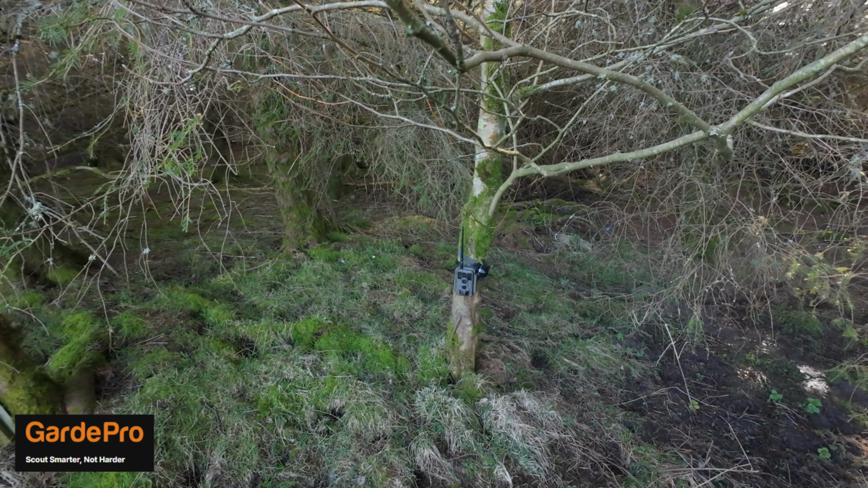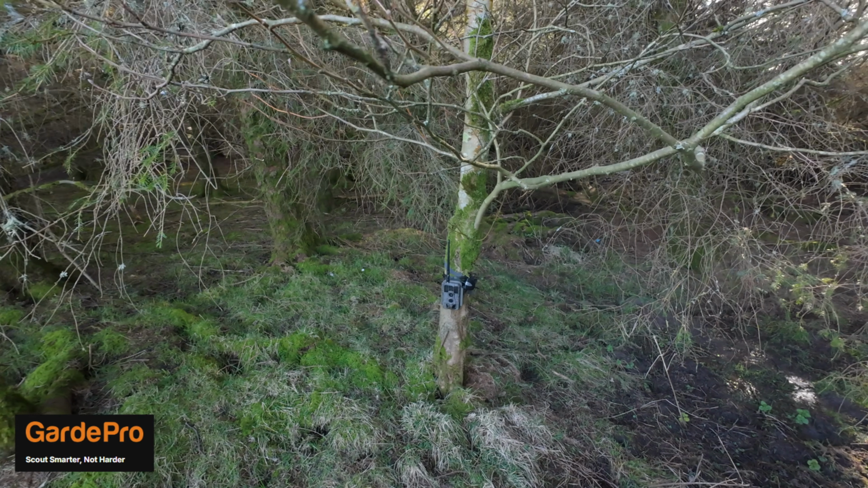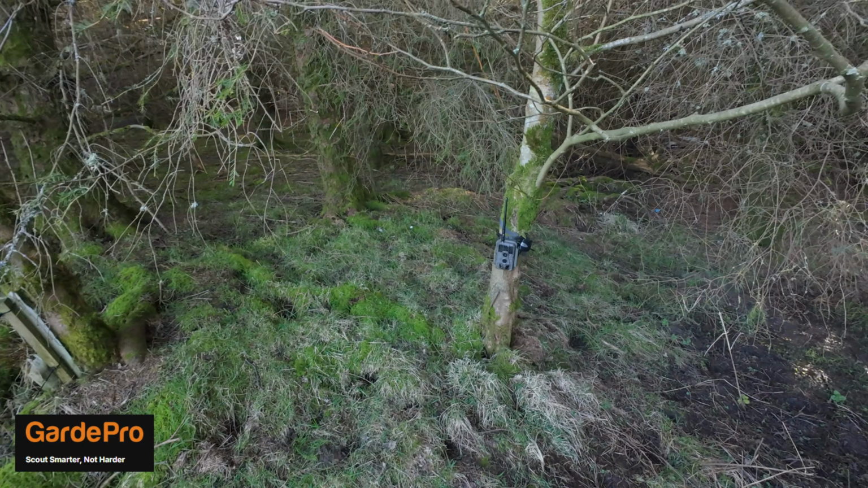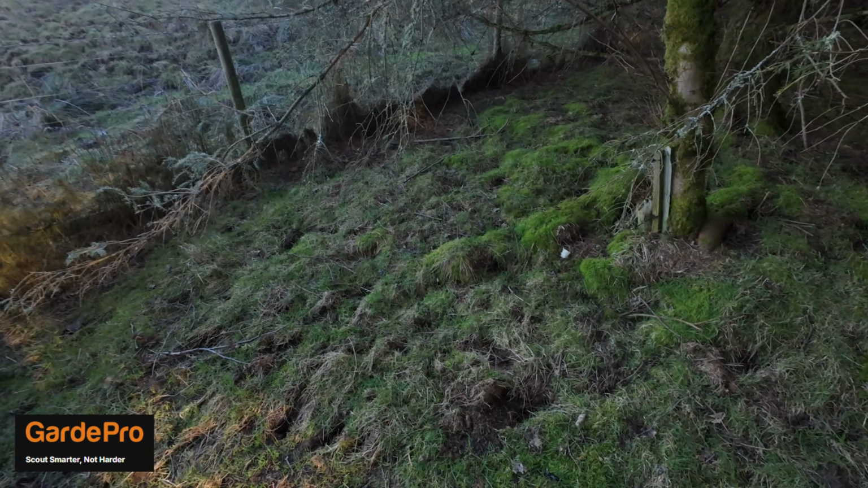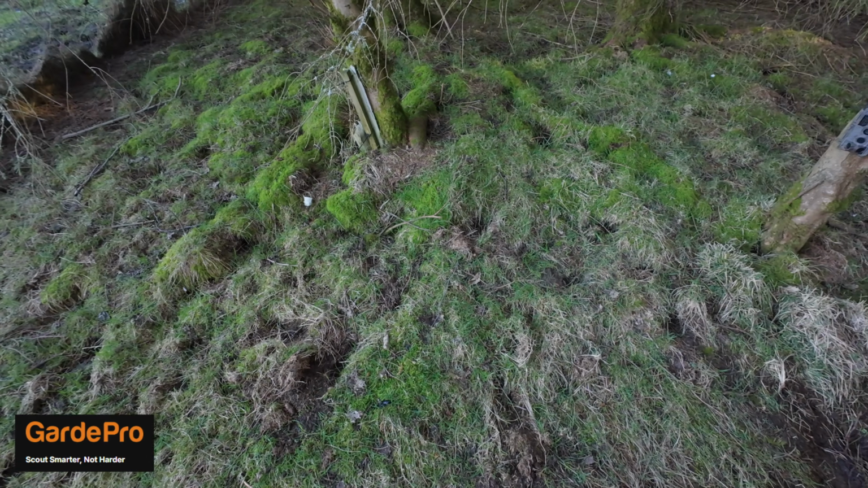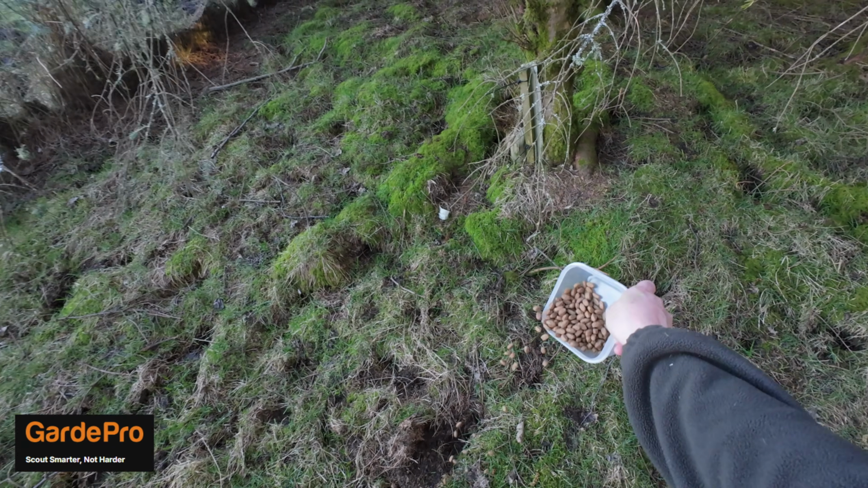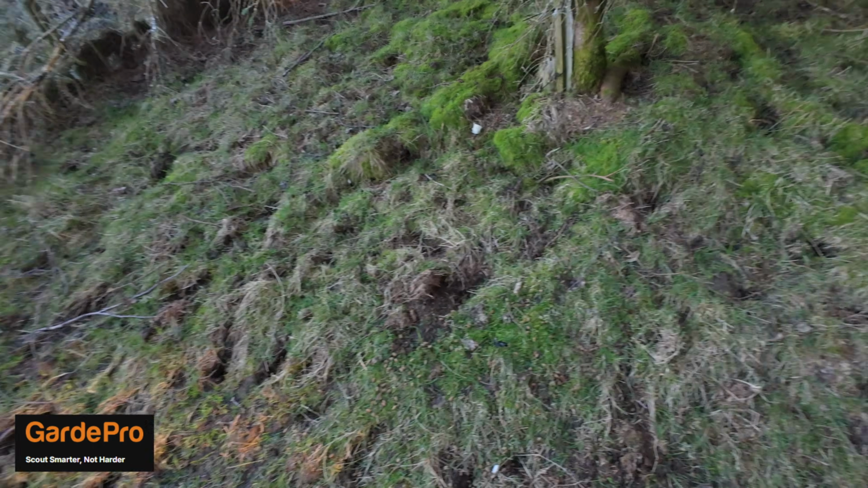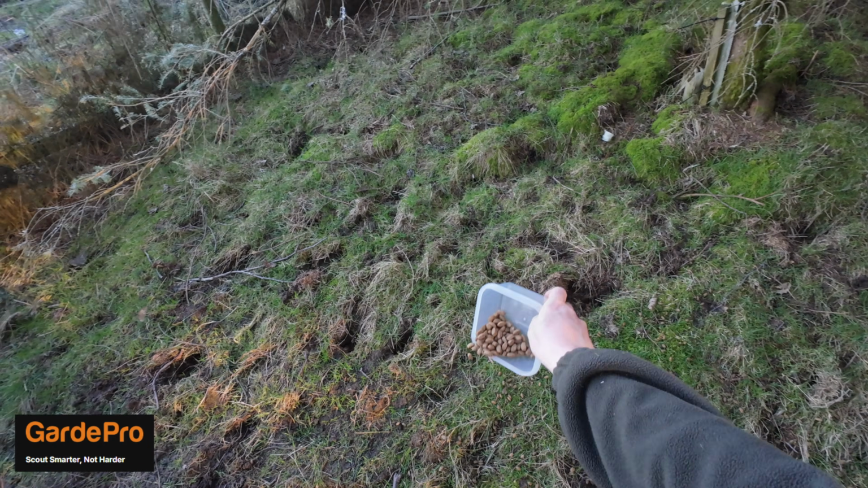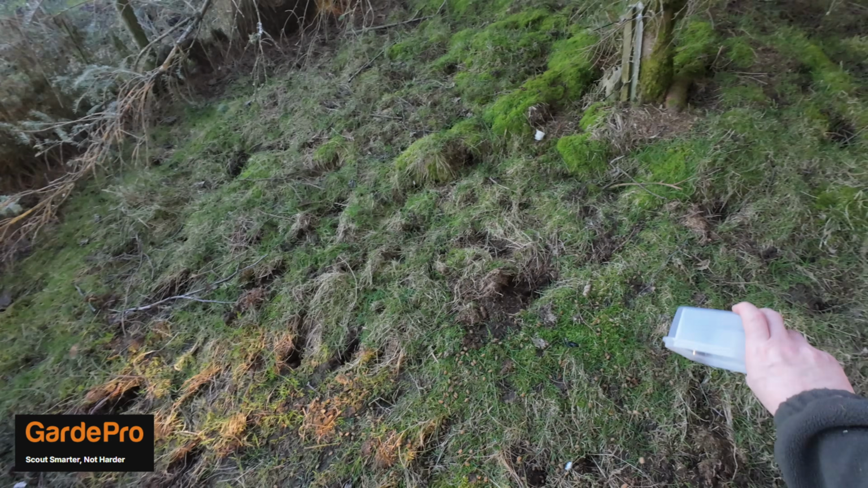Right, and as you can see, that's the camera fully set up, and everything's tucked in so it doesn't blow in front of the lens. Now all I've got to do is put some of the biscuits around the front. I've actually used dog biscuits, but you can use anything really. Salmon oil or tuna, anything like that that's got a good smell to it, will also attract stuff, but it just keeps them in front of the camera so you can get a good picture on them.